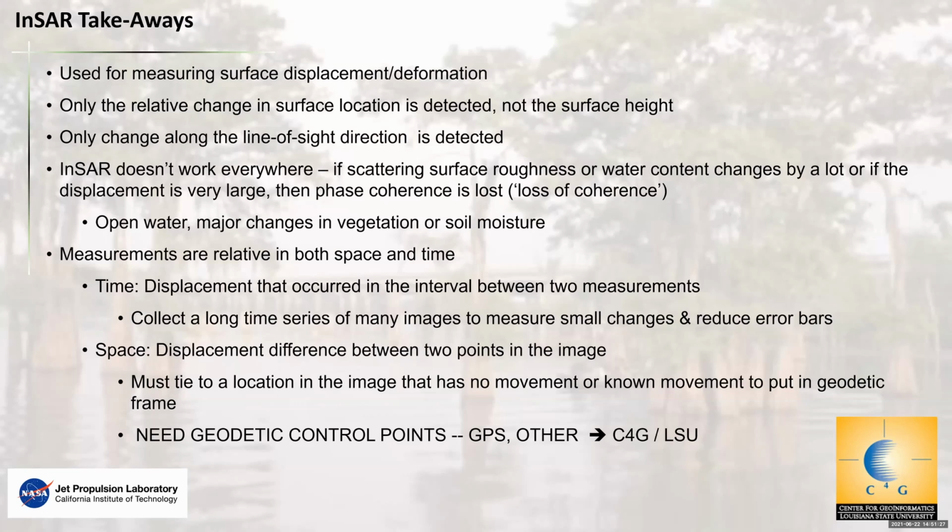So you could tell, for example, maybe where the vegetation was totally inundated, you would get total decorrelation in that case between the first time you did the imaging and the second time. Second takeaway, only the relative change in surface location is detected, not the surface height. Only the change in the line of sight direction is detected. It doesn't work everywhere, for example, open water, where you have major changes in vegetation or soil moisture.